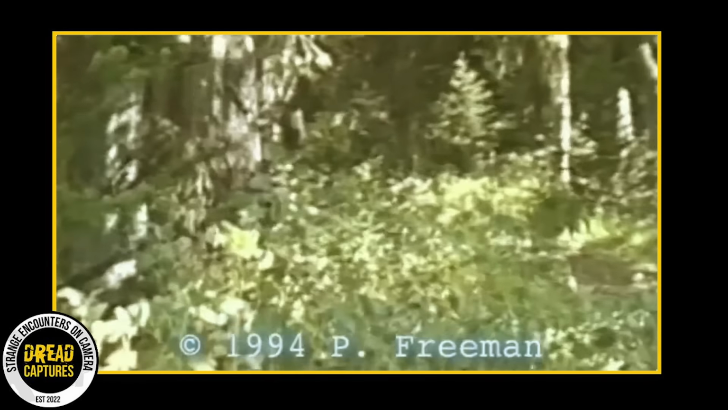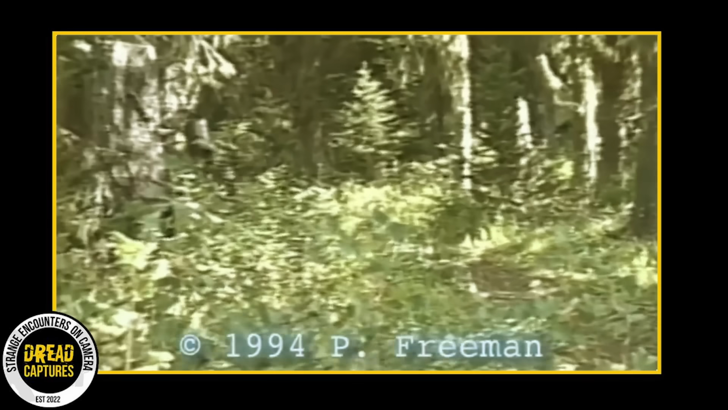Some Bigfoot investigators consider the recording to be authentic, but due to its low resolution, it has been difficult for most experts to conclusively determine its veracity. The footage has often been compared to the famous Patterson-Gimlin film, another well-known piece of Bigfoot evidence.